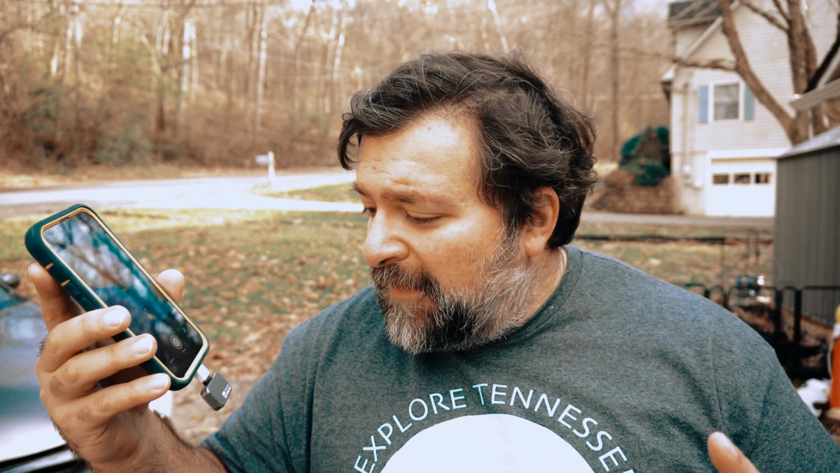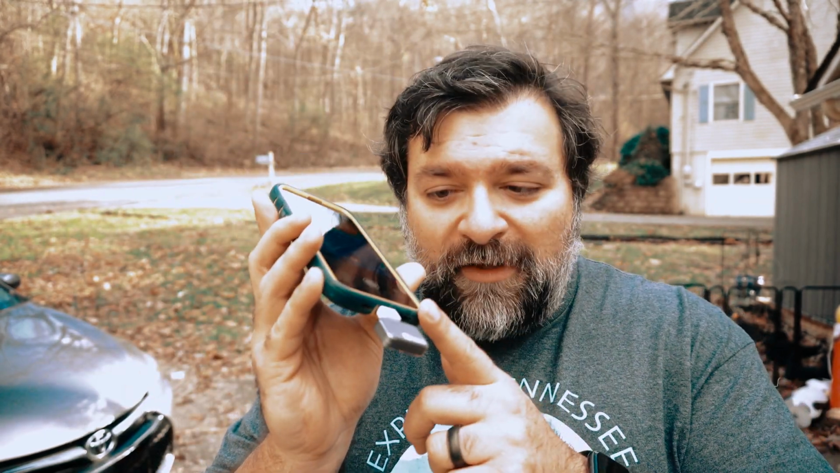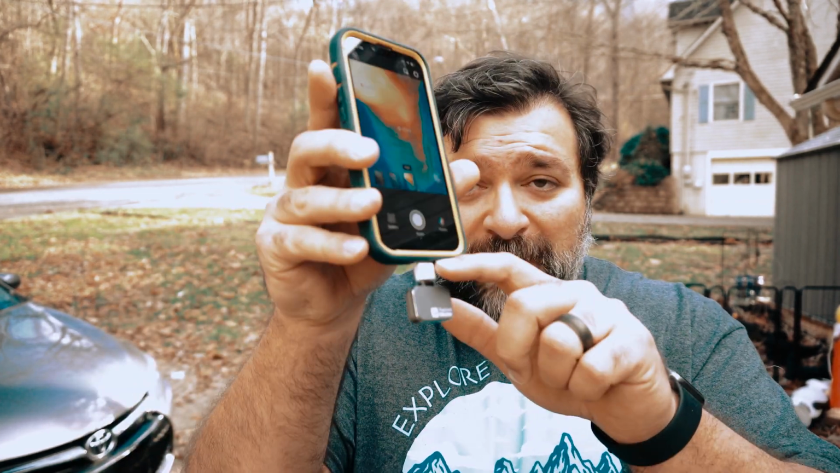I will link the Thermal Master as well as the little adapter thing I had to use. You can plug it in directly into your phone, but I had to take it out of the case, and I found it to be a big pain, so I was thankful to just find the right adapter that actually works. But I'll link both of those devices down below if you want to check them out. Again, if you ever thought about getting the thermal, this might be a great way to do it.